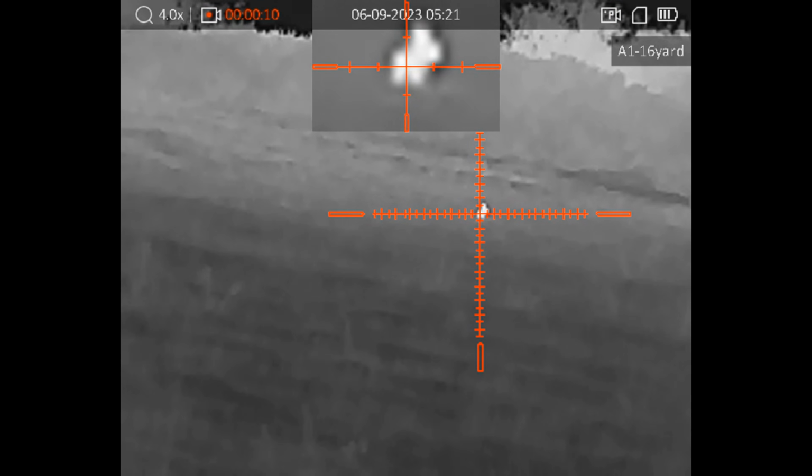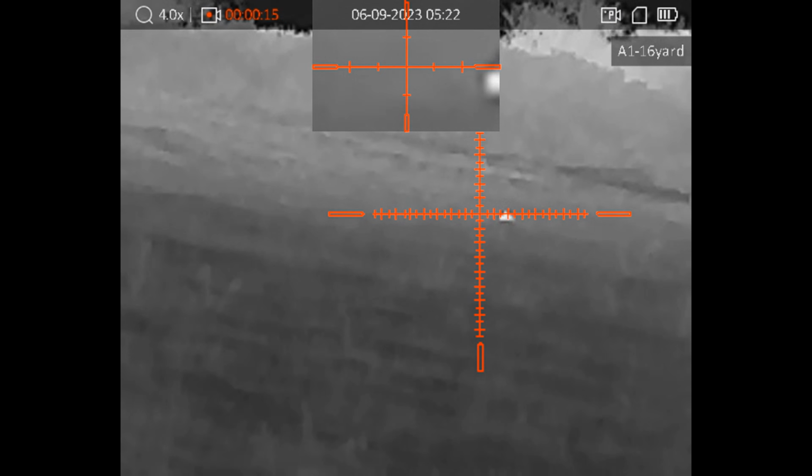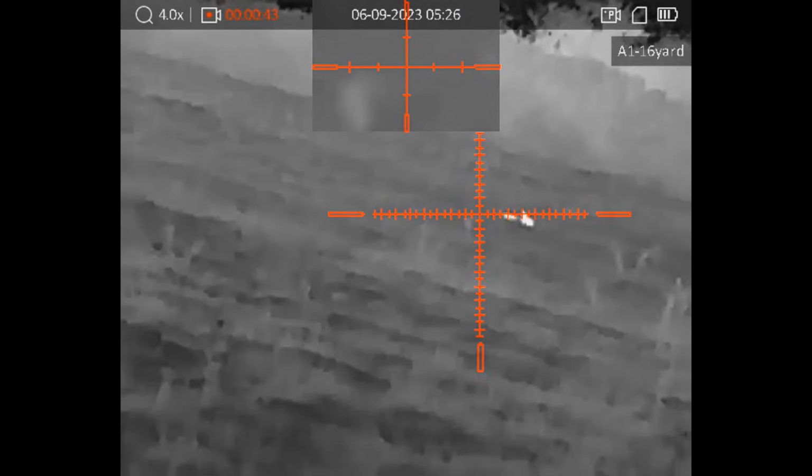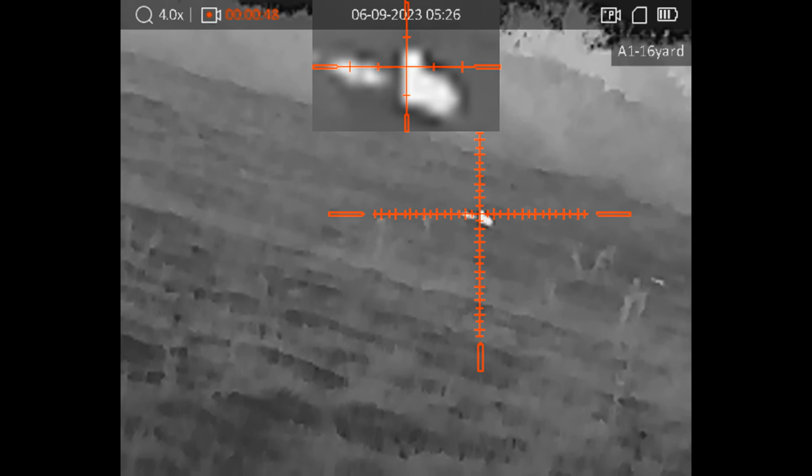So after having a bit of a wander around, we ended up moving a bit further down the bank where we're shooting slightly uphill, and the grass is somewhat shorter here, so it makes it a bit easier to get clearer shots and more steady shots.